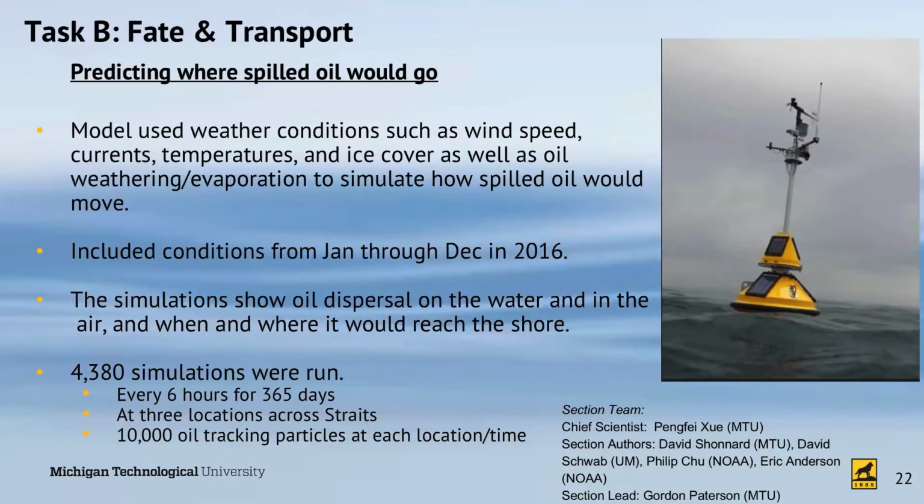Simulations show oil dispersal on the water and in the air, and when and where it would reach shoreline. We did an analysis of 4,380 simulations. That is a simulation every 6 hours for 365 days of 2016 at 3 locations across the straits, a northern location, a central location, and a southern location of the pipeline, again, chosen to be the worst possible places to have a break or a pinhole.